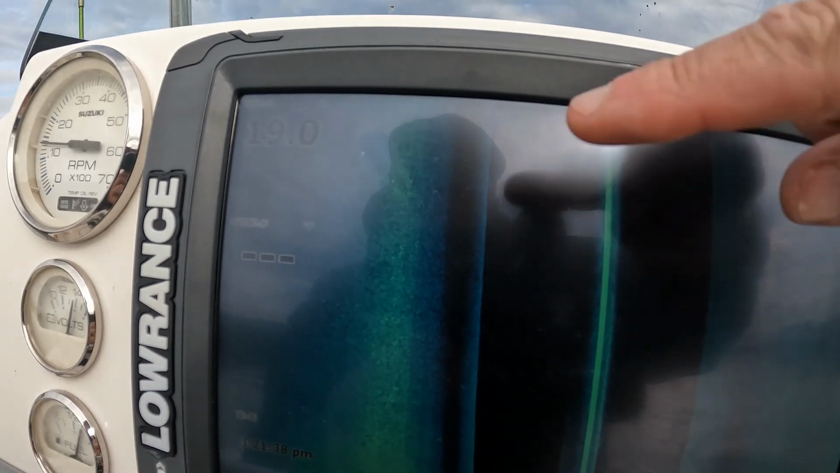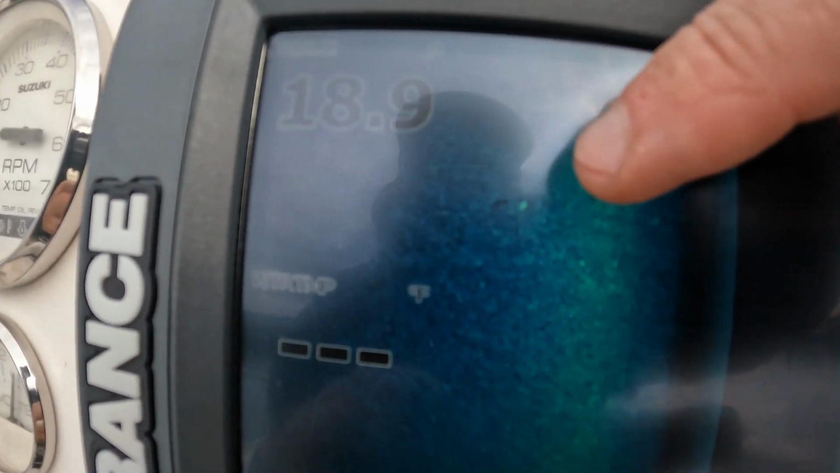Seeing some scattered fish here and there, not a whole lot. Here's a fish right there. Over here on this side, there's a couple scattered fish kind of hanging out a little bit together. Not seeing any big schools of decent sized fish. Seeing some baitfish here and there.